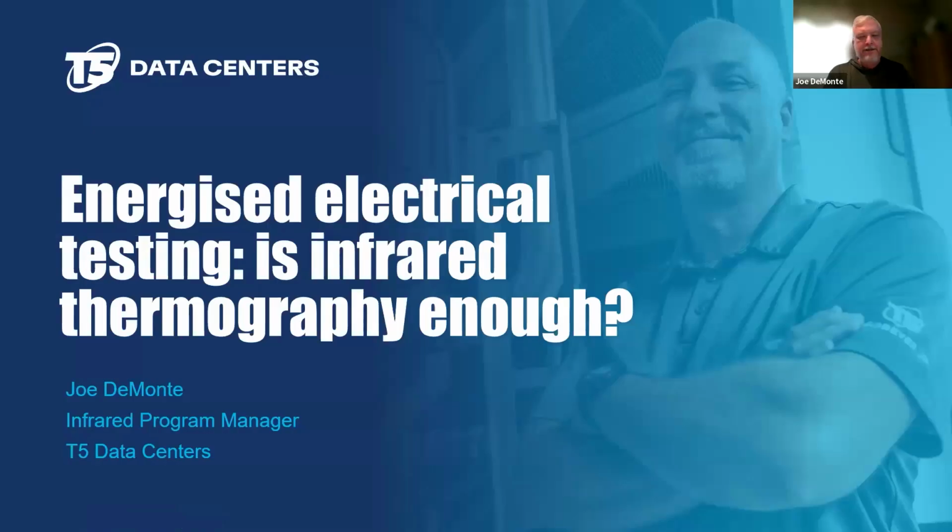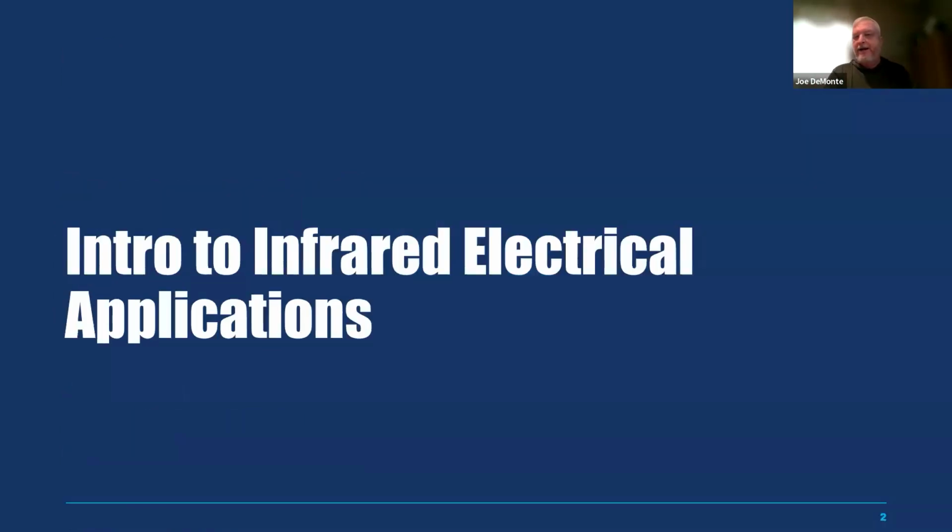Energized electrical testing. In my career, I've spent a lot of time doing a lot of different applications and about 30 years of experience in thermal imaging. But for the last 20 years, most of that has been electrical testing. And even though the infrared camera is a powerful tool, I found that it is sometimes not enough. However, I wanted to start with a little bit of an analogy.